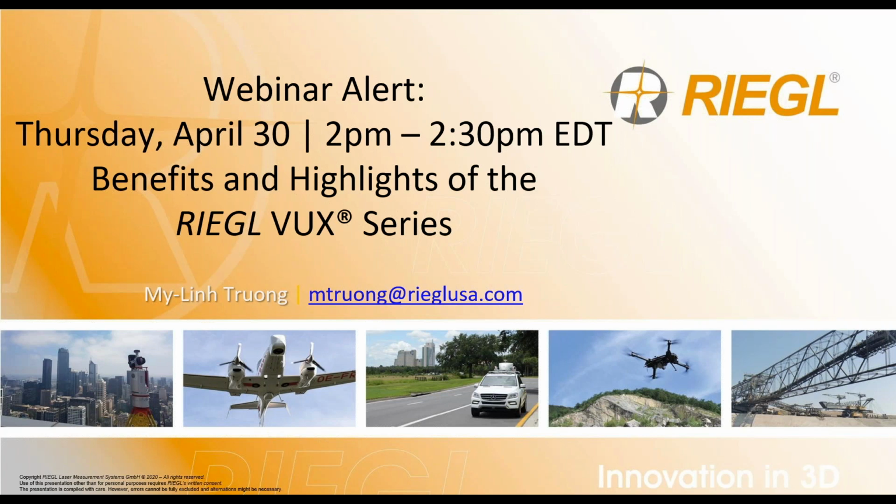RIEGL offers direct integration using Applanix's IMUs, either the APX15, the APX20, or the AP20, which is still in the marketplace, but for a UAS integration, we are steering away from that just simply because the APX20 IMU GNSS solution offers the same overall accuracy, but is a reduction in the overall payload weight.